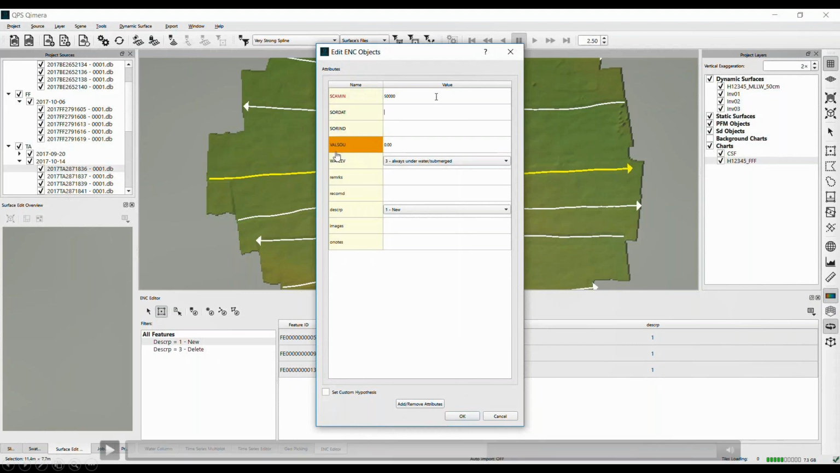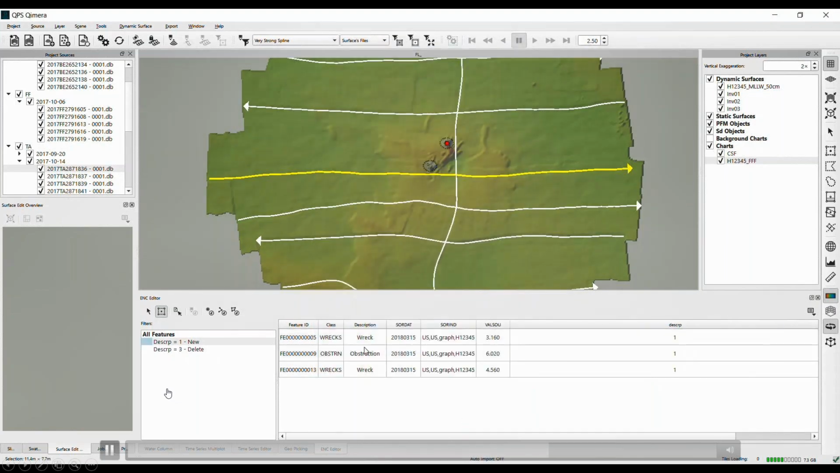Notice that my valsou is painted orange as a warning, saying, hey, don't mess with that attribute because that's different for each of these. But everything else, we can go ahead and modify. So I'll start with the source date here. This is from NOAA specs. I put in today's date. Typically that would be the last day of survey, or often it would be. And this is, again, straight from NOAA specs, where you're tagging it with the registry number there at the end. And so when I say okay, we've updated that on all of these.